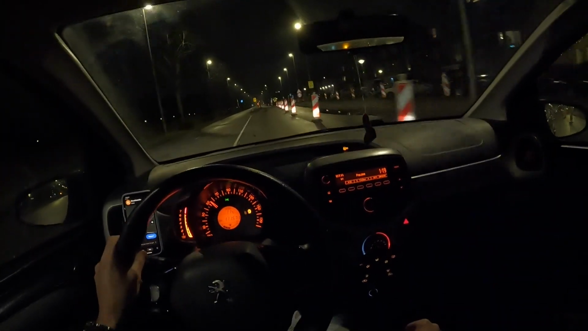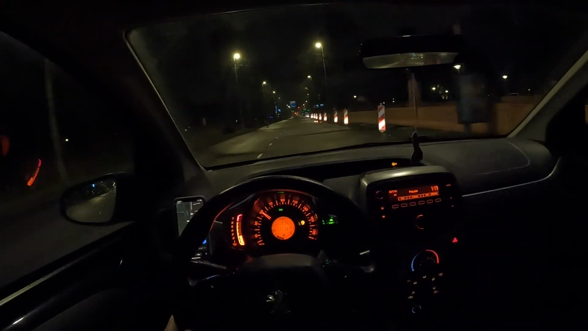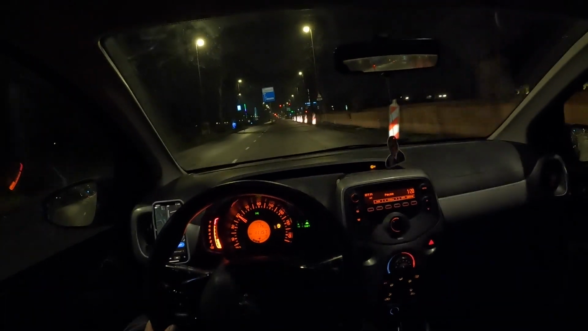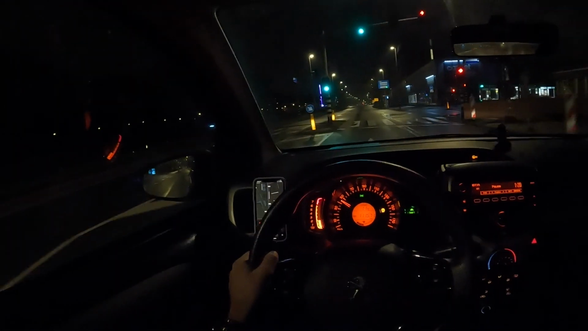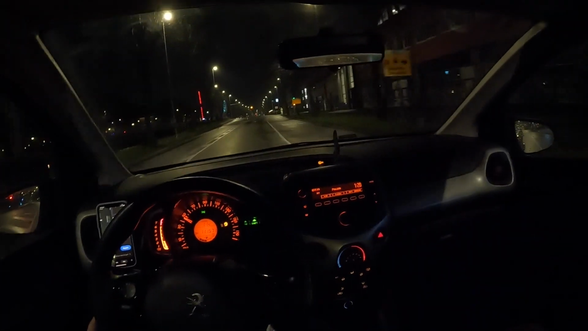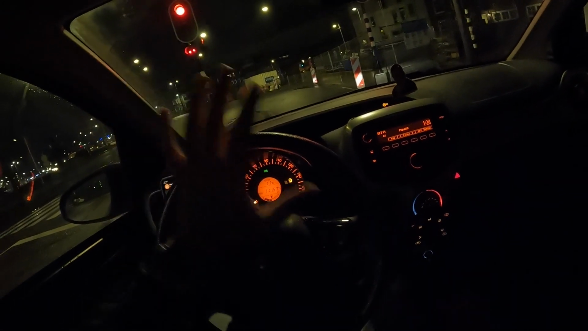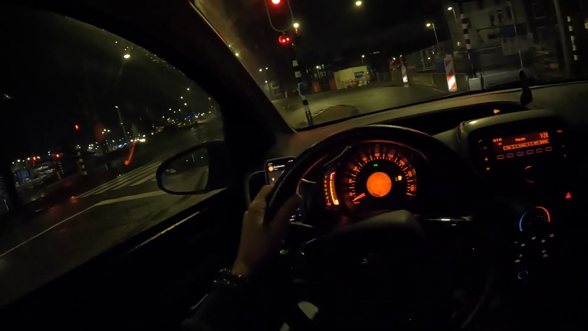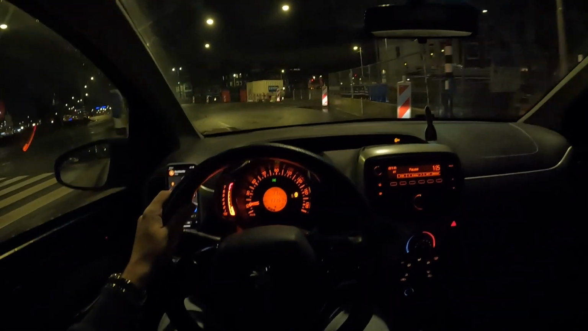Caution, roadworks. Yeah, no shit, roadworks. Yo, what is this biker doing? Buddy is lost. Does this look like a bike road to you? What the fuck? Welcome to the Netherlands. Hello. Hello. Bro. Ghosts. We're waiting for ghosts. Finally. What took you so long, bro?